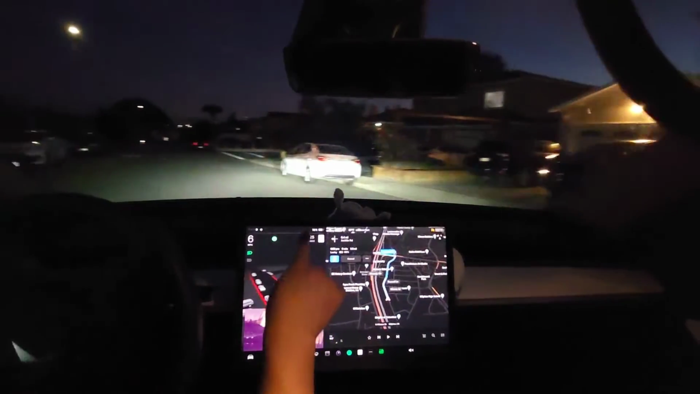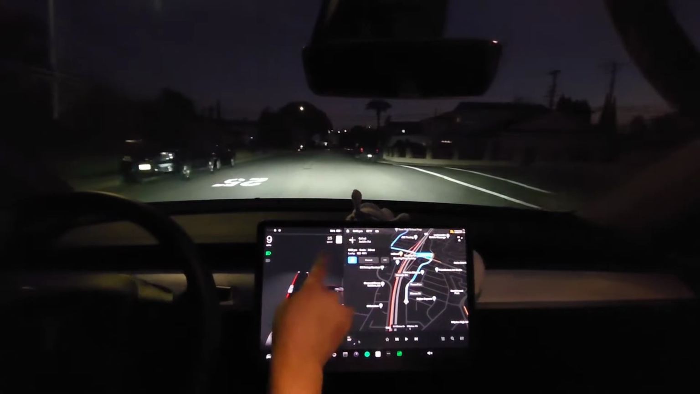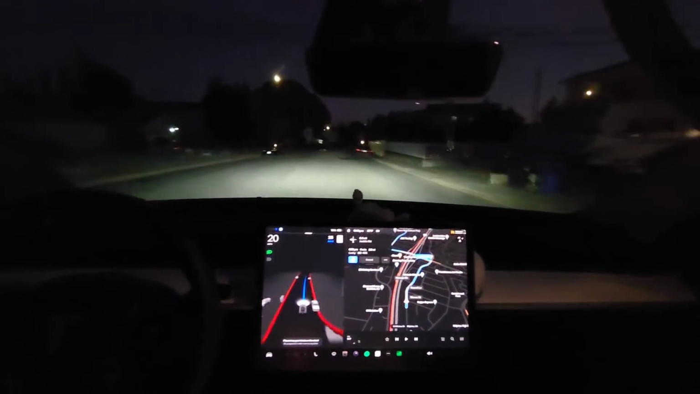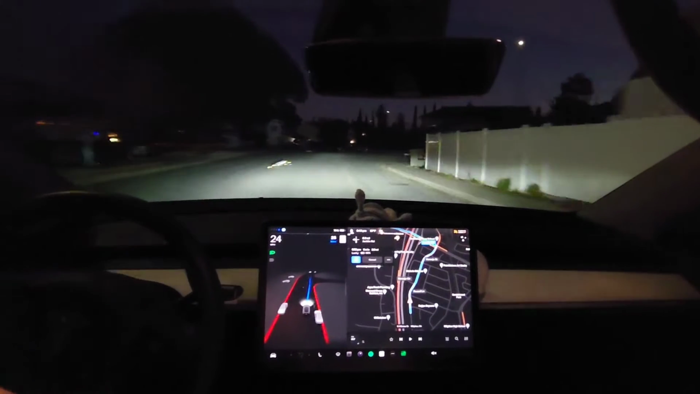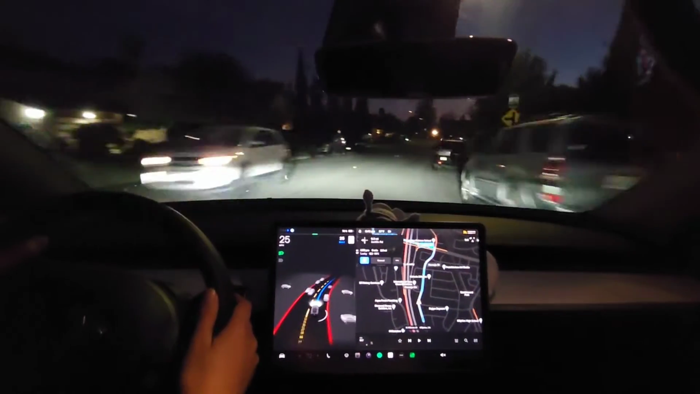Okay, so we still don't have the little steering wheel icon, but we should be getting it soon. Oh, actually, oops, I'm blind. We already had it a long time ago. Okay, so I'm letting it go. For some reason, I don't know why I was looking on the right. I don't know if it used to be on the right or if I'm just not thinking. Anyways, let it do its thing.